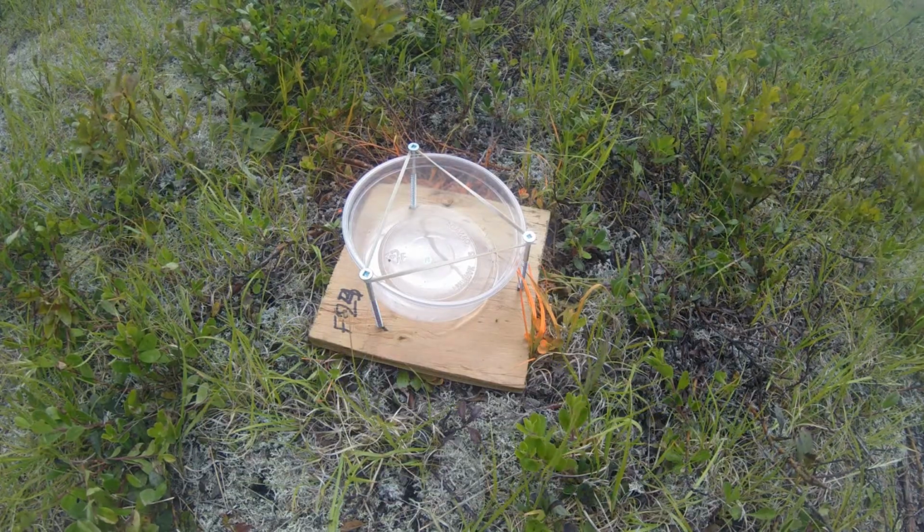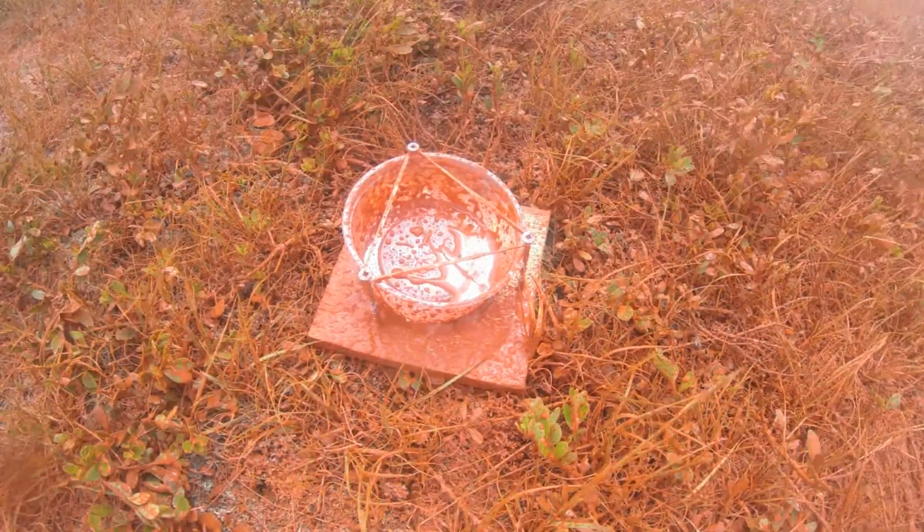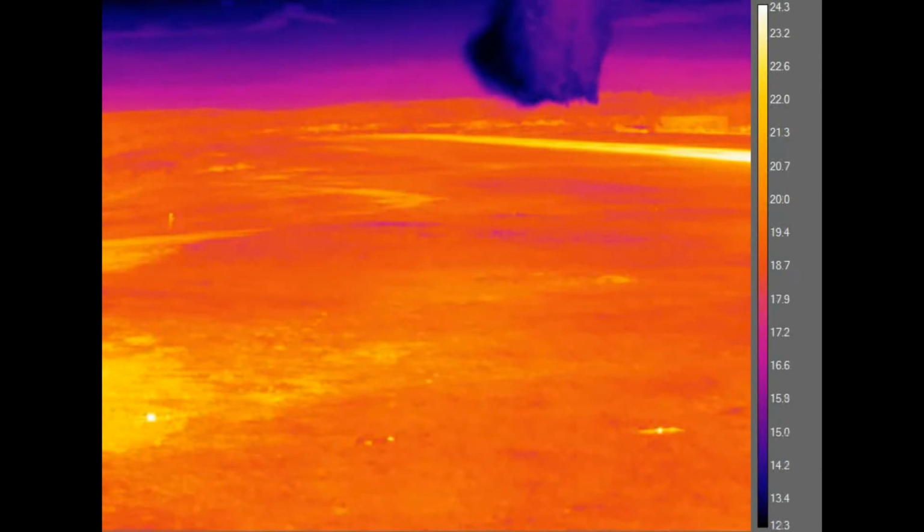It involves a lot of people. Sometimes the water can completely miss the cup, so that means we have to do it over and over again, which costs more money and creates more time. And then also sometimes the water bounces out of the cup, so we don't get an accurate measure of the water. We are using cup tests to cross-validate this method with the infrared method.